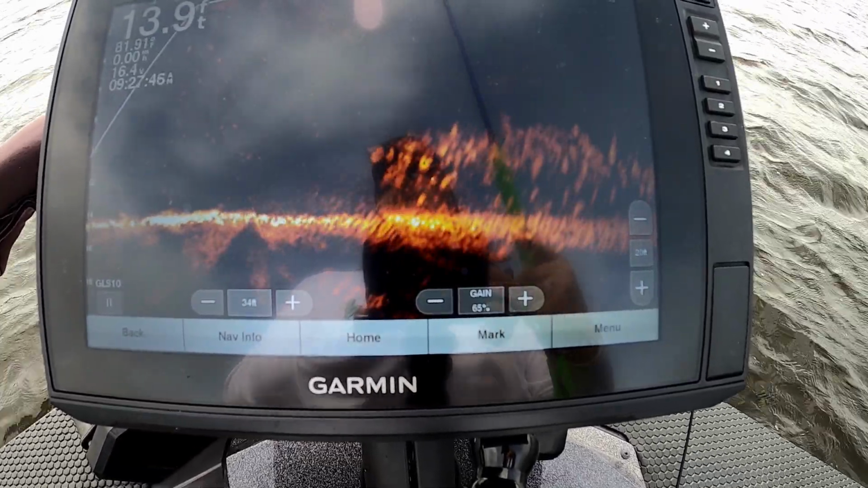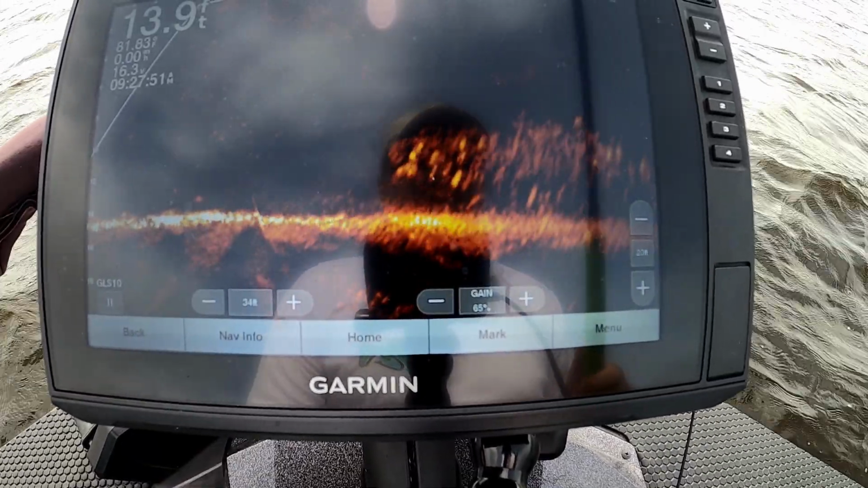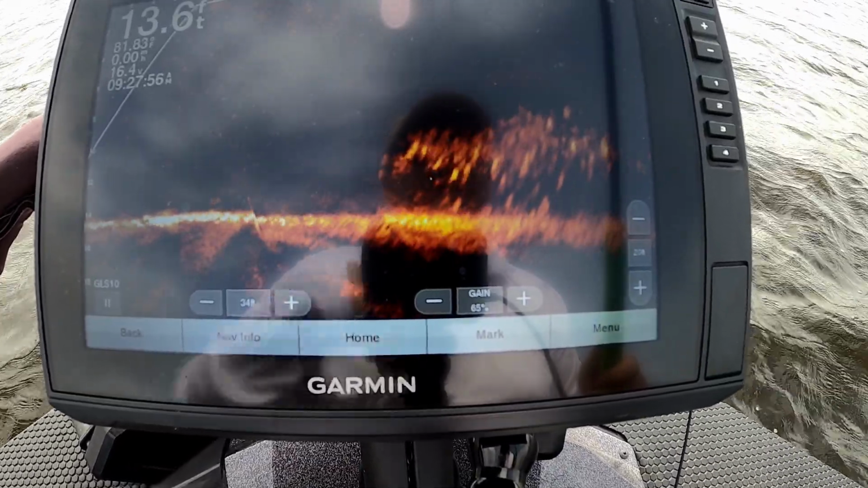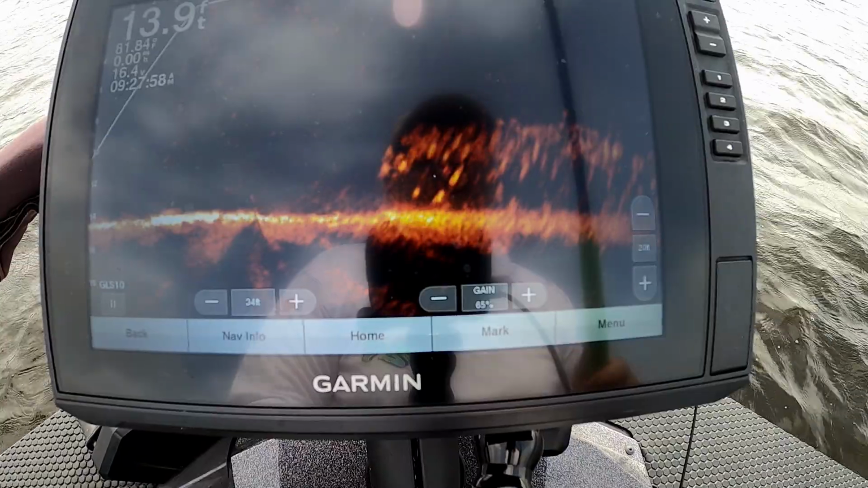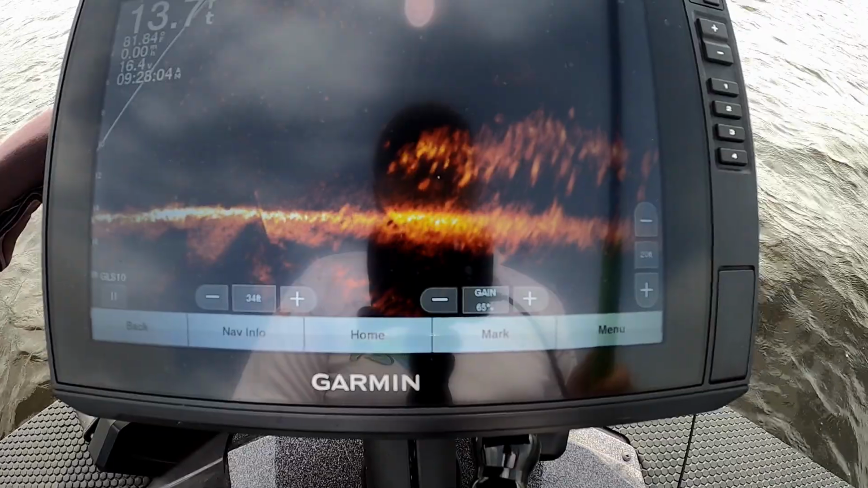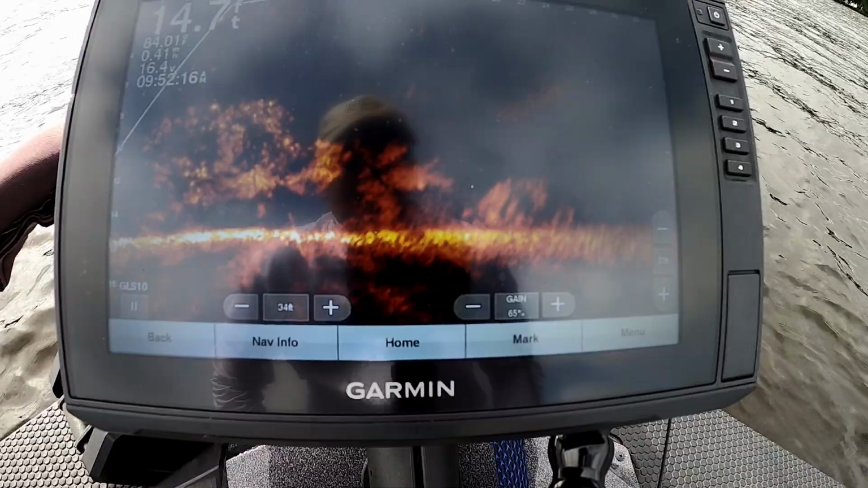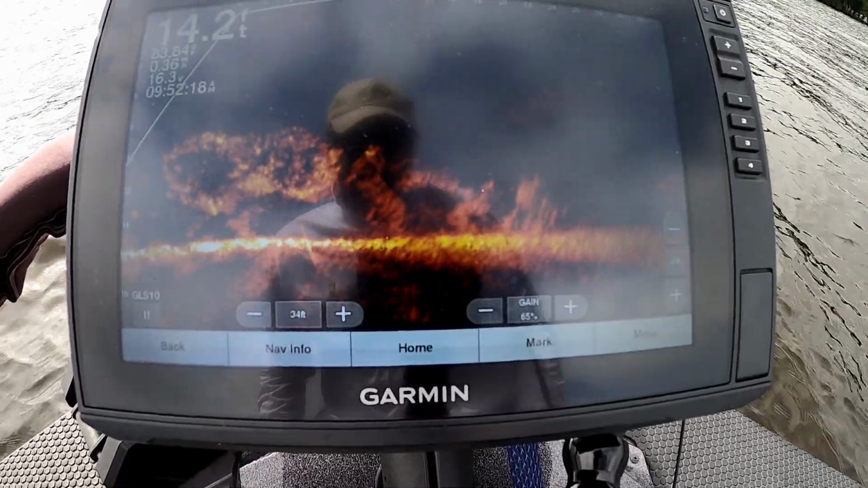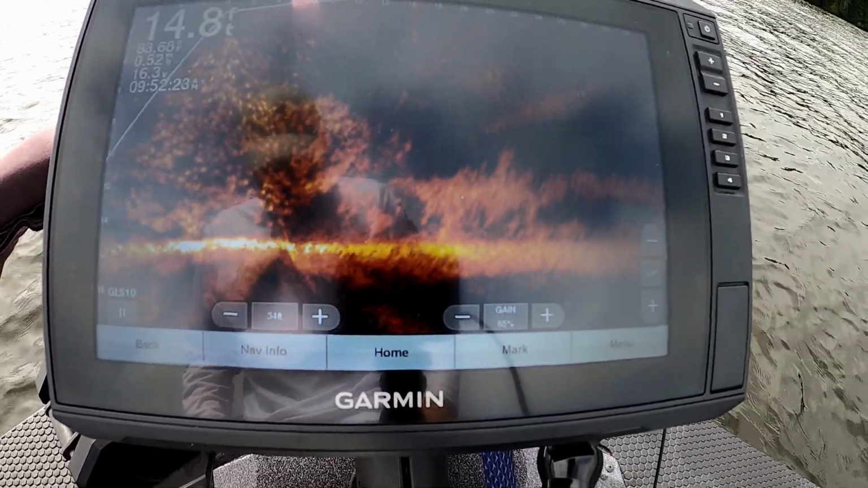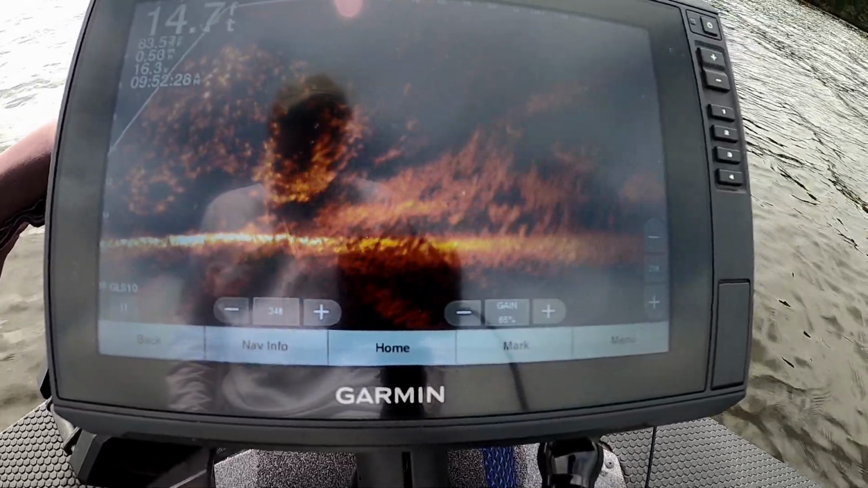Alright guys, so I'm not seeing any extra shad under the boat. Not seeing any big reaction from these fish, any more so than what I normally have when I'm out here fishing for them. So I don't know, guys, it's kind of inconclusive to me, I guess. Alright guys, I don't know if you can hear that, but it's pretty good thunder in the background. So I don't know how much longer I'm going to be able to do this, but look at the shad. Woo-wee.